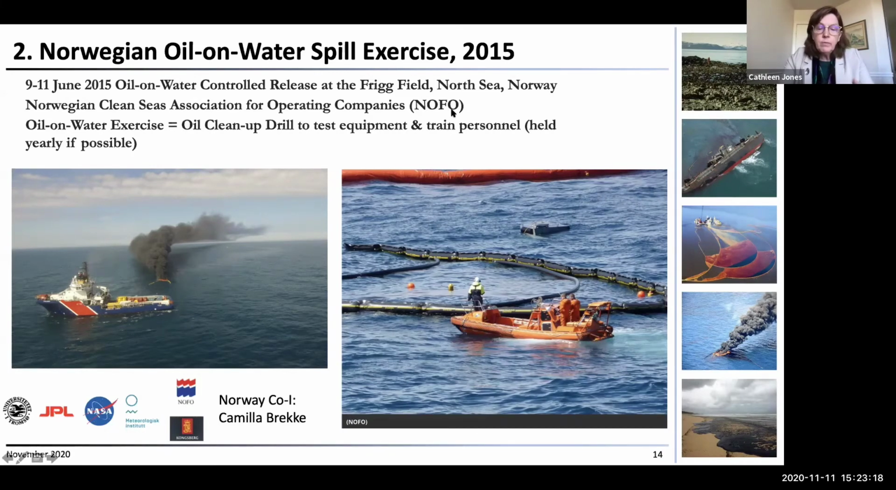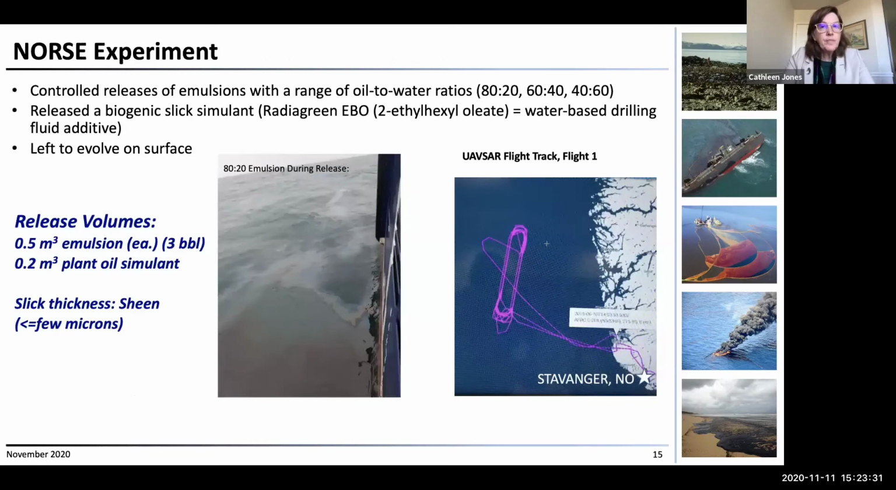So we collaborated with Camilla Brecke at University of Tromsø and got invited to participate in the 2015 exercise. So we went there with UAVSAR. There was a coordination between the NOFO and the University of Tromsø on releasing some amount of oil that, instead of remediating, they just left it to evolve on the surface. And they also made different emulsions with a range of oil to water ratios.